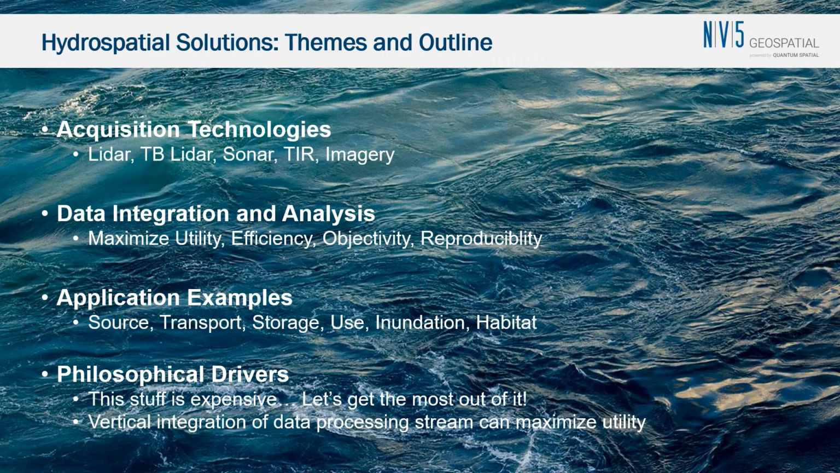So we found that vertical integration of the data processing stream can really maximize the utility for a number of applications and allows us to customize each step in the source data processing to really achieve the best answer. Fair warning, I'm going to be about an inch deep on all of this stuff. As Sven mentioned, we're giving a much longer workshop on March 9th, and anybody who is interested is encouraged to attend, and we can really dive into a lot more detail.